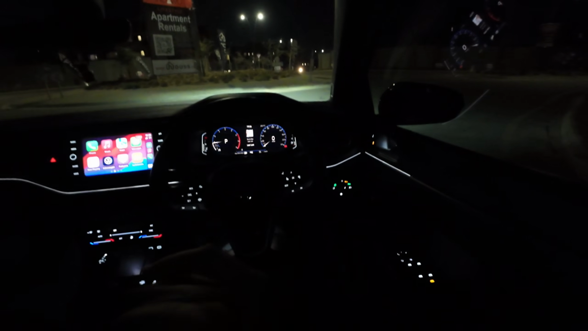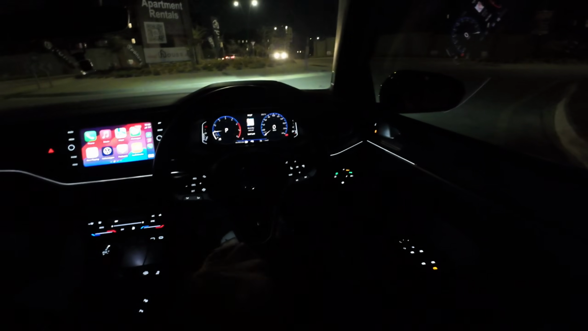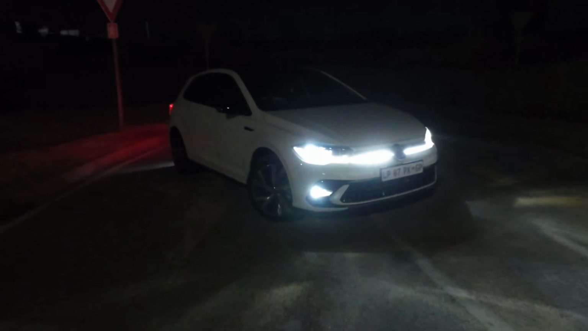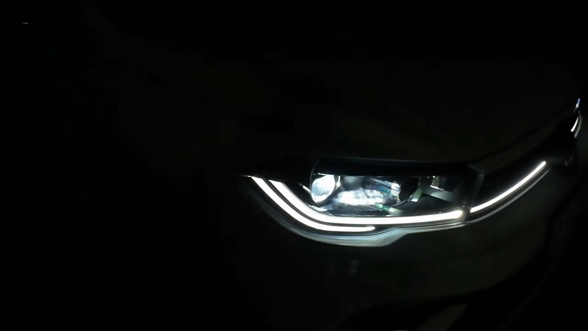Now today we're trying out something different. We're trying a night POV drive. A couple of you guys have requested this and I've decided to finally go through with it. Now you join me inside the latest generation VW Polo in R-Line specification, and this car belongs to a close friend who's now also a creator on YouTube.